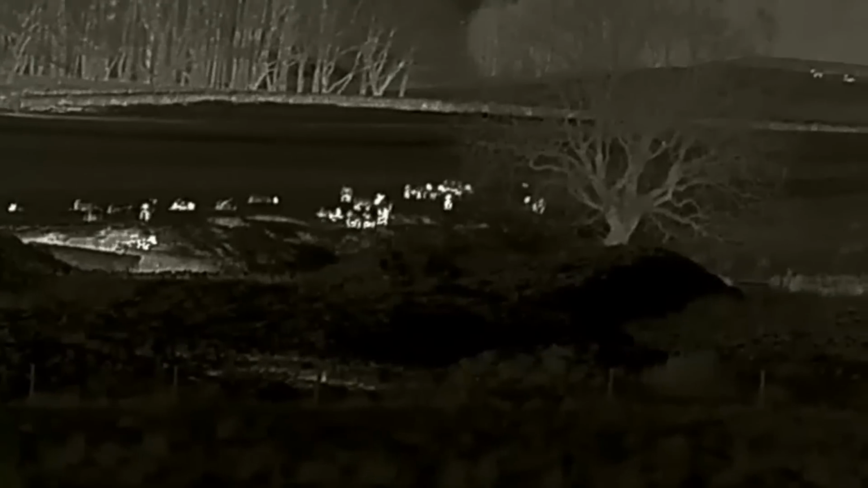So we'll have a bit more scan round, see if anything else shows up. Seems to be quite an abundance of foxes and badgers at the moment.